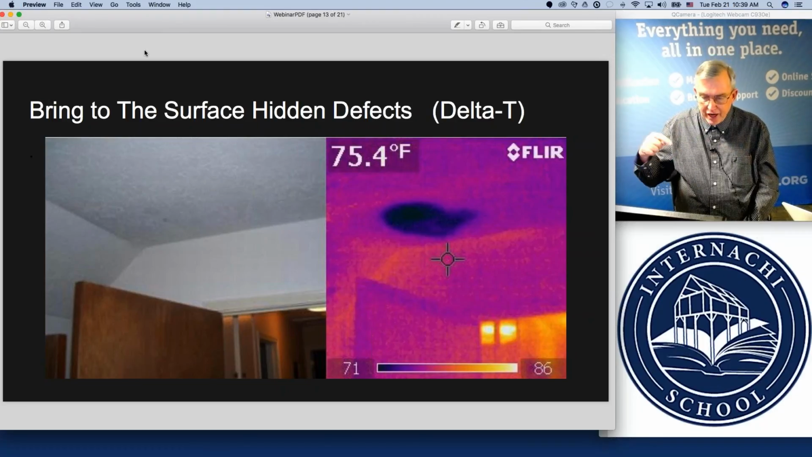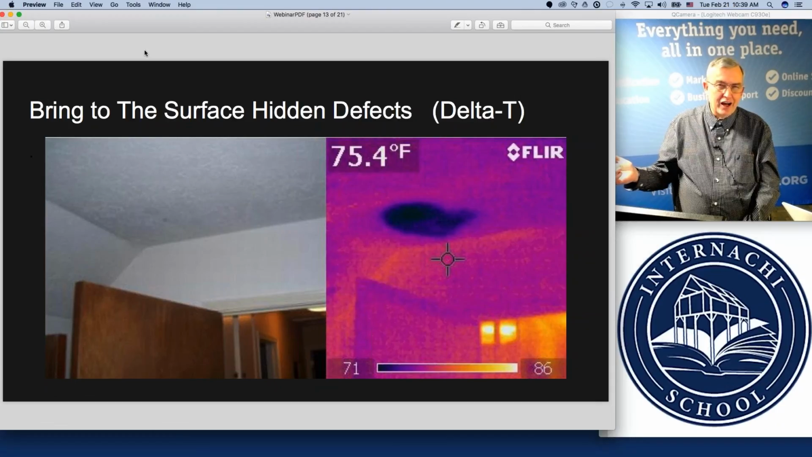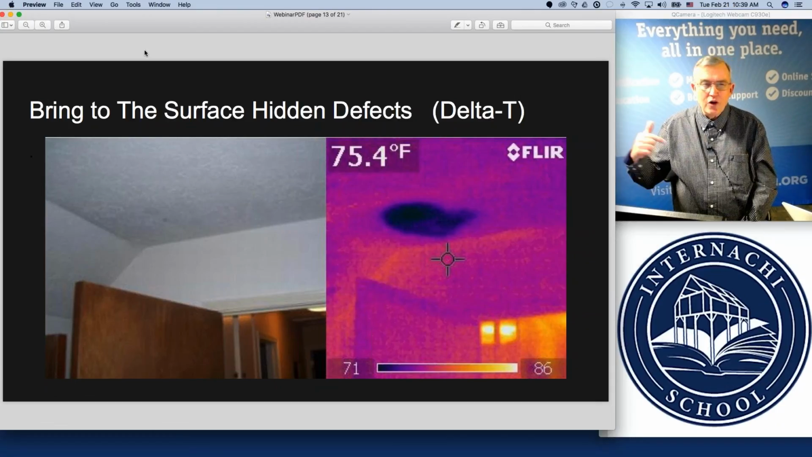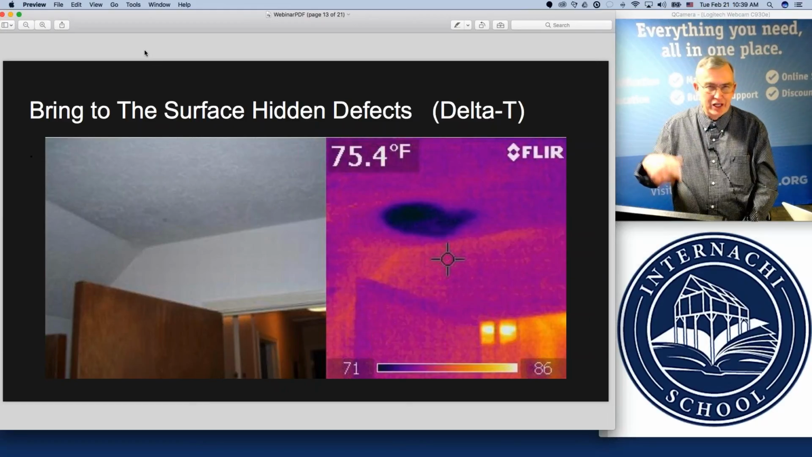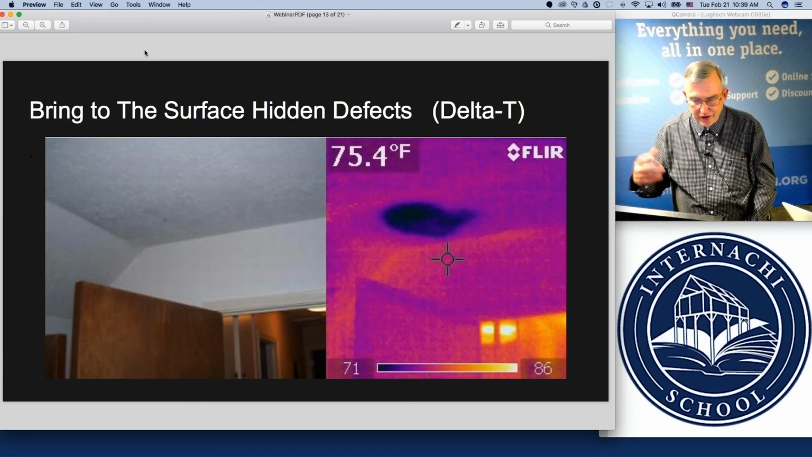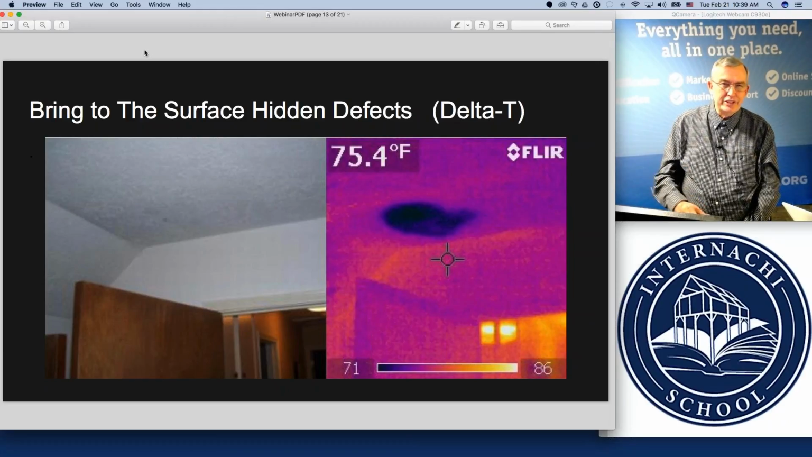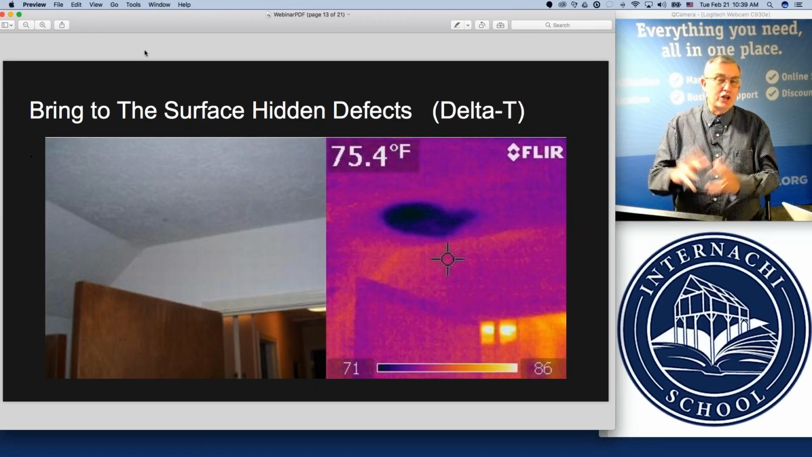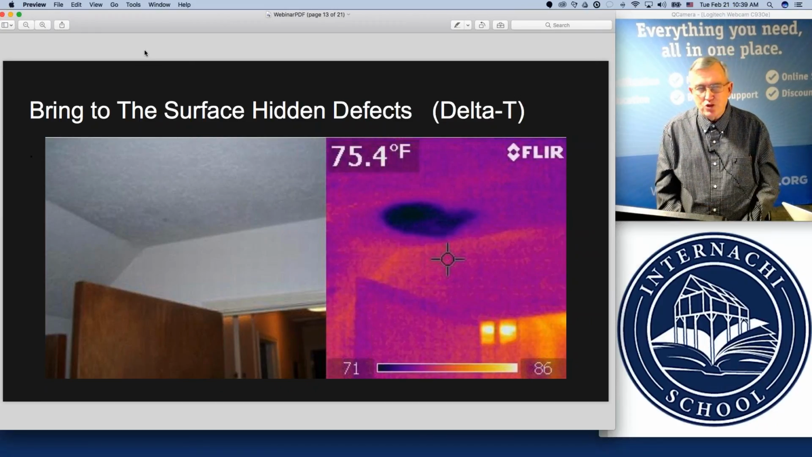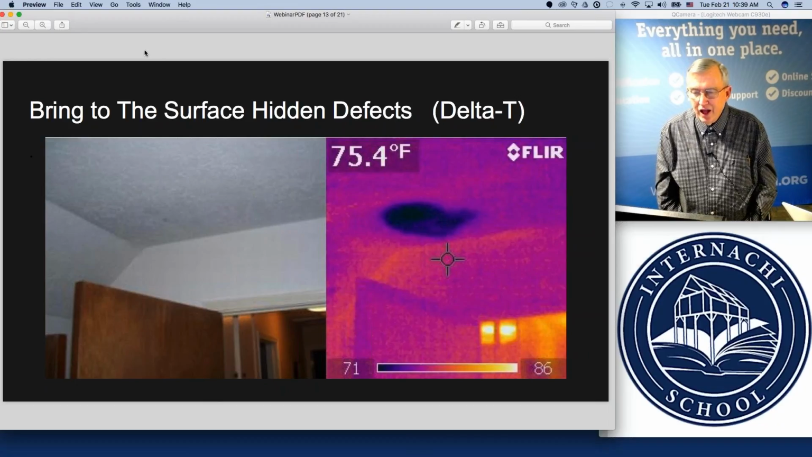And the reason why that happens on some days is the humidity levels in the air can encourage or discourage evaporation just naturally. So if you happen to get there and the air is dry, then that's going to encourage evaporation. And all of a sudden, these hidden moisture spots show up because there's so much natural evaporation taking place inside of a building.